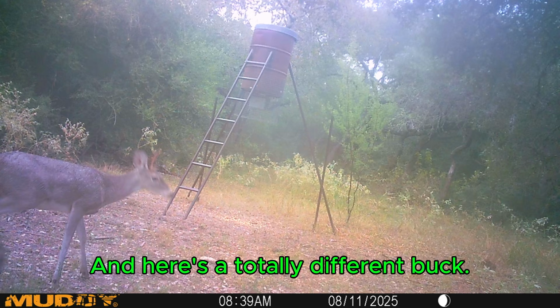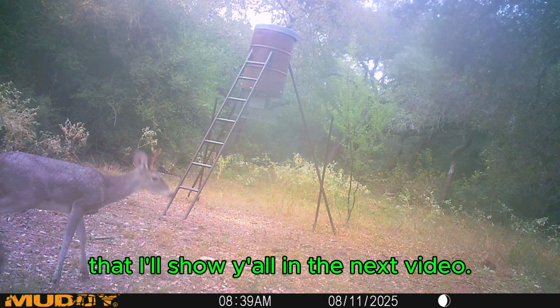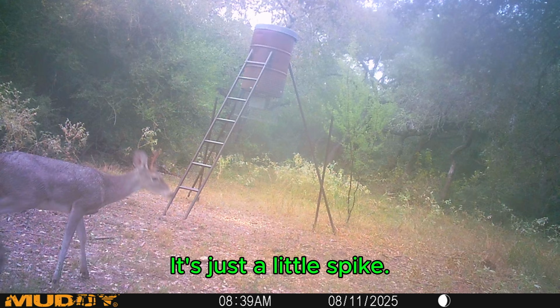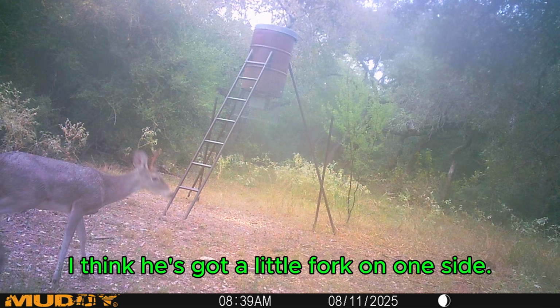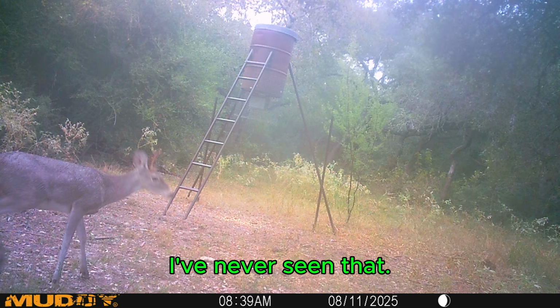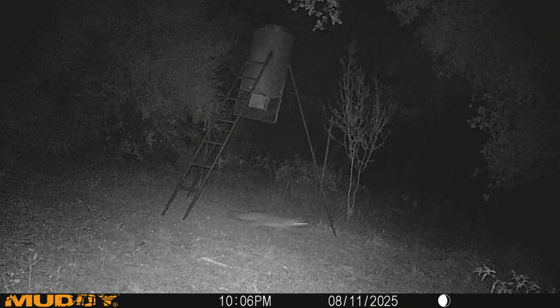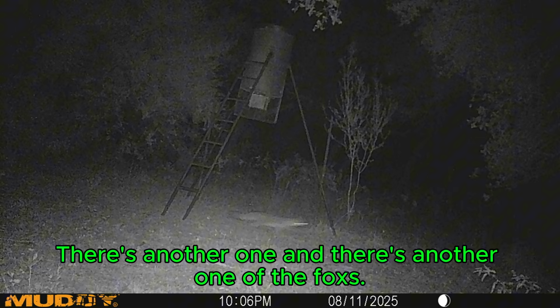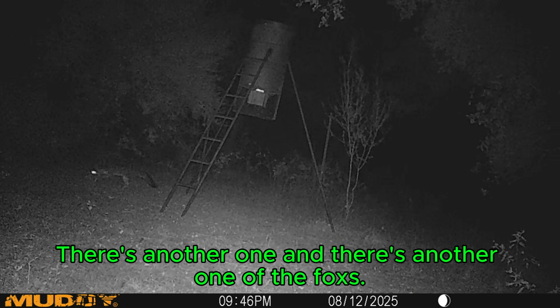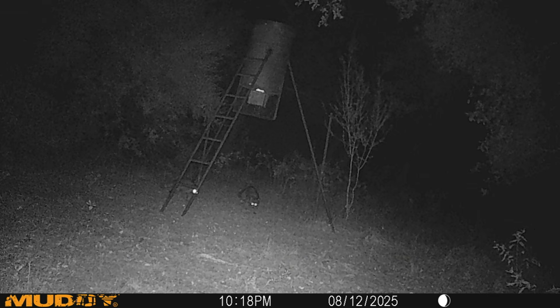And here's a totally different buck. I got better pictures of him, it's not so blurry on the other camera that I'll show you all in the next video. But it's just a little spike. I think he's got a little fork on one side. He's got all these little white spots all over him, and it's kind of unique. I've never seen that. Foxes are back. They were in and out and around this feeder a lot. There's another one of the fox, and there's a picture of the two of them.